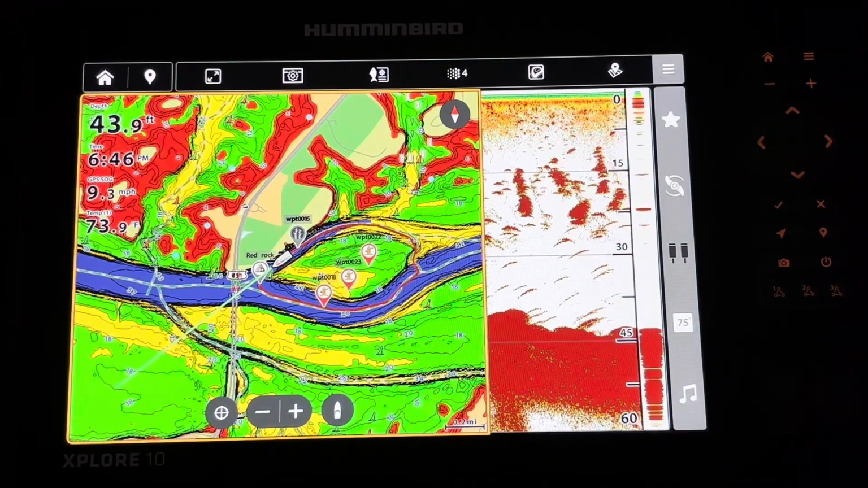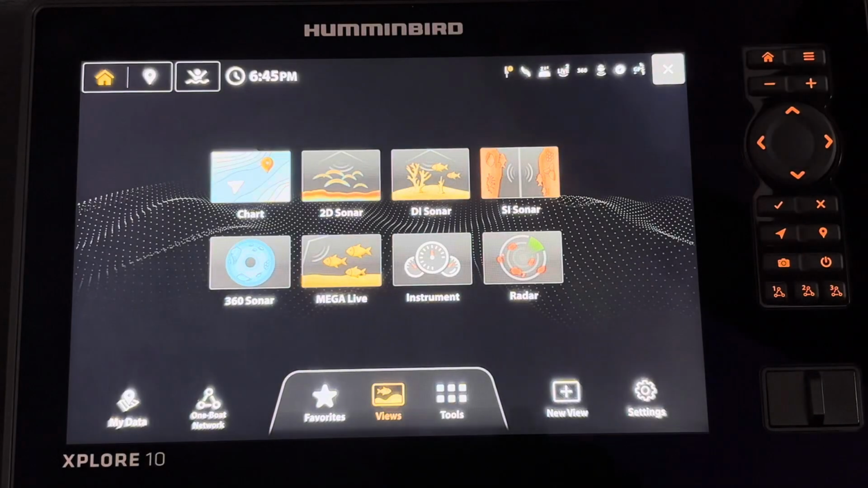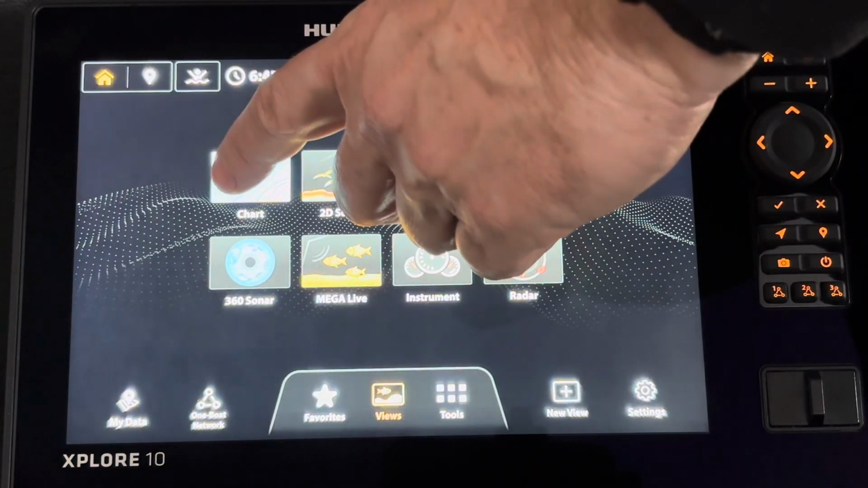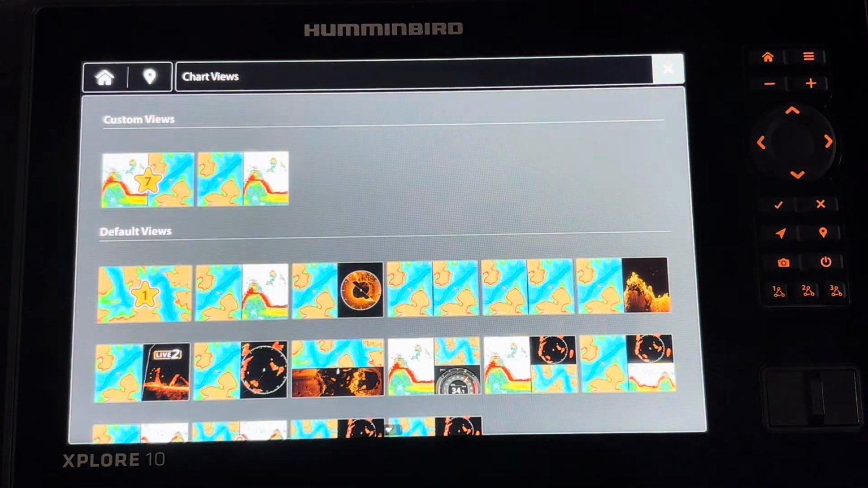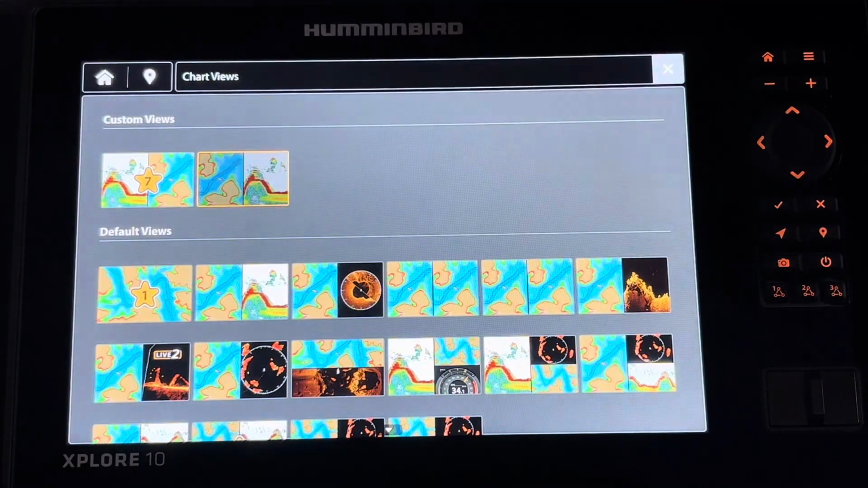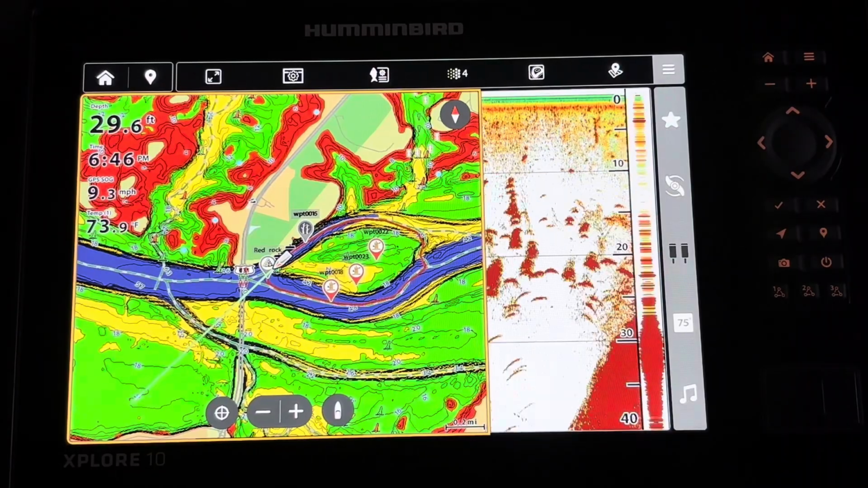Let me show you where that custom view is found. I go in now, and remember it was a map and 2D. So I go into the chart, and it's going to show up here at the top under custom views. I hit it, and there you can see that it's saved just as I wanted.